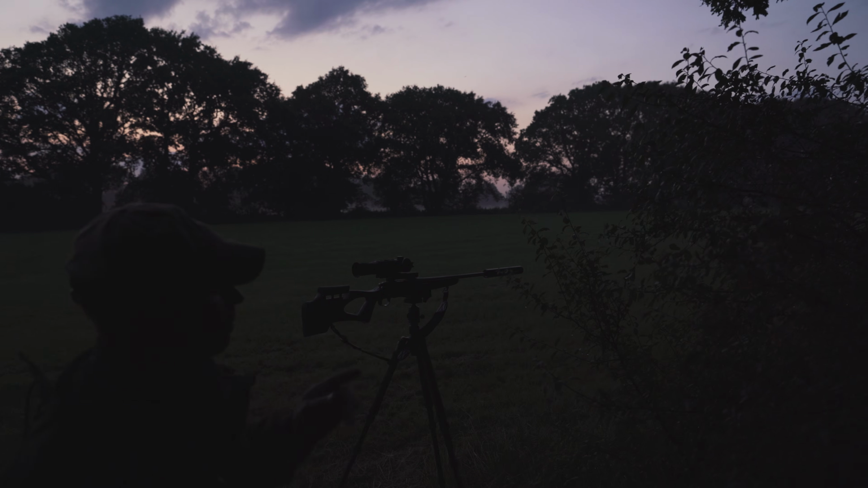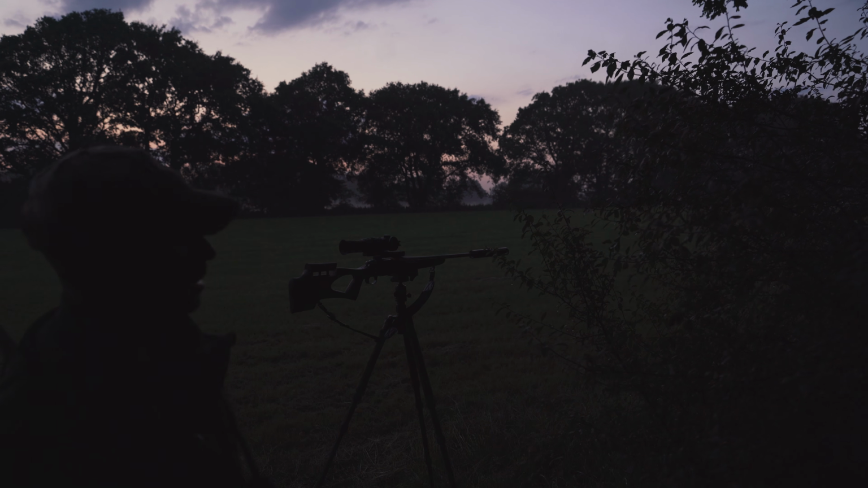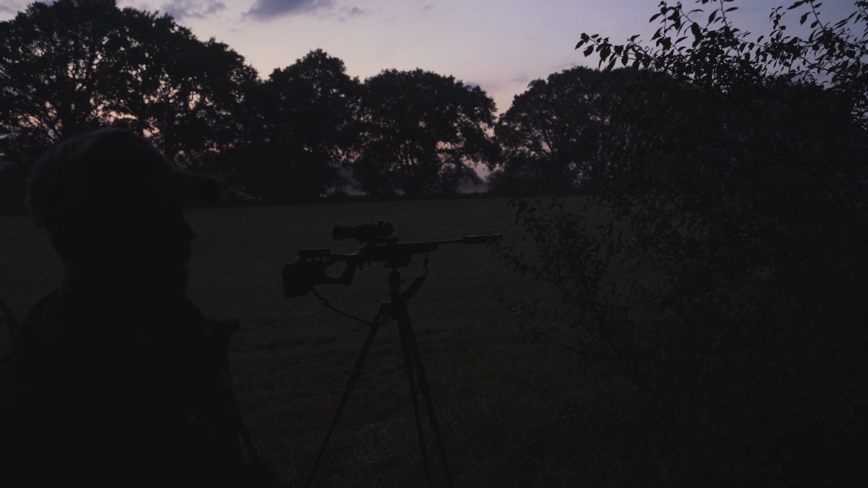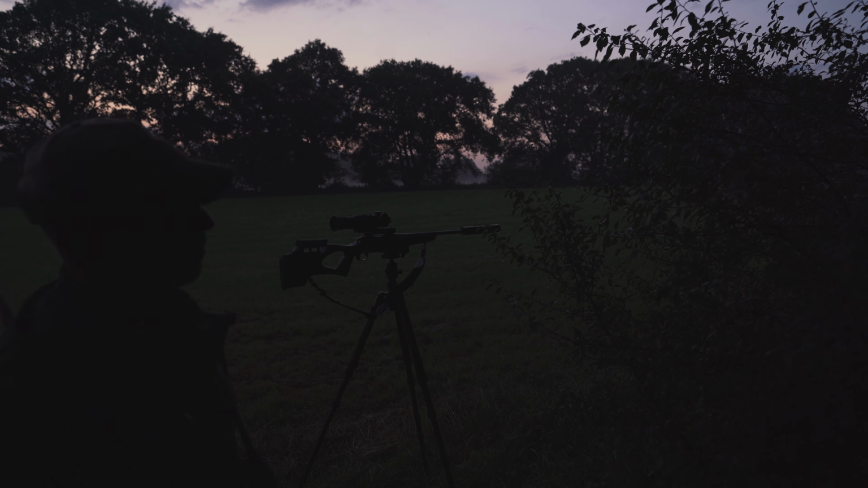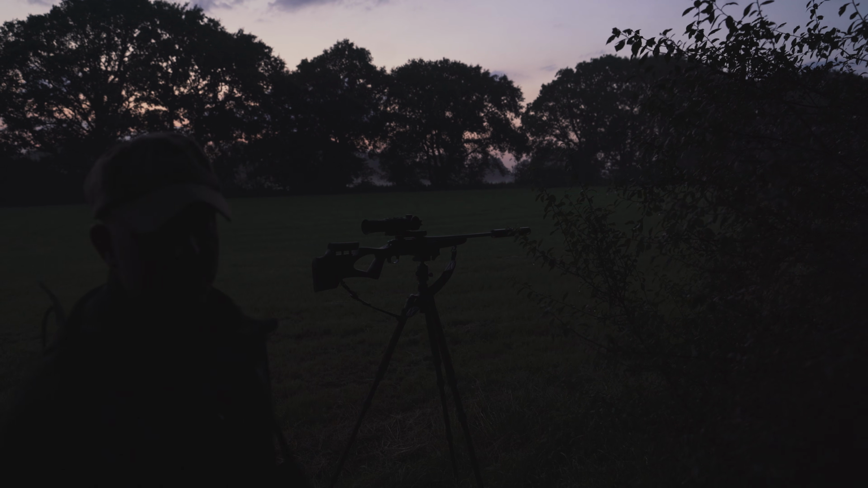So we've got something just up the top here, on the edge of this field. I'm not quite sure what it is yet, but it could be a deer or a fox or badger. It's something bigger than a rabbit, but I think what I'm going to do is walk up the hedgerow, see if we can get a bit closer and have a look, see what it is.